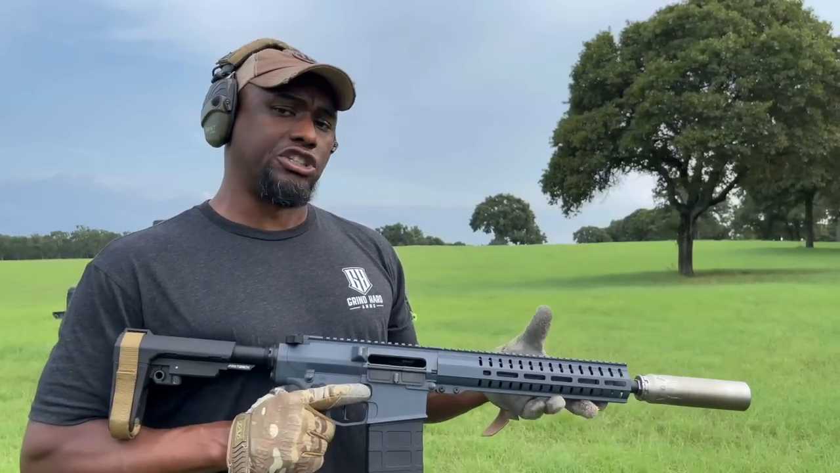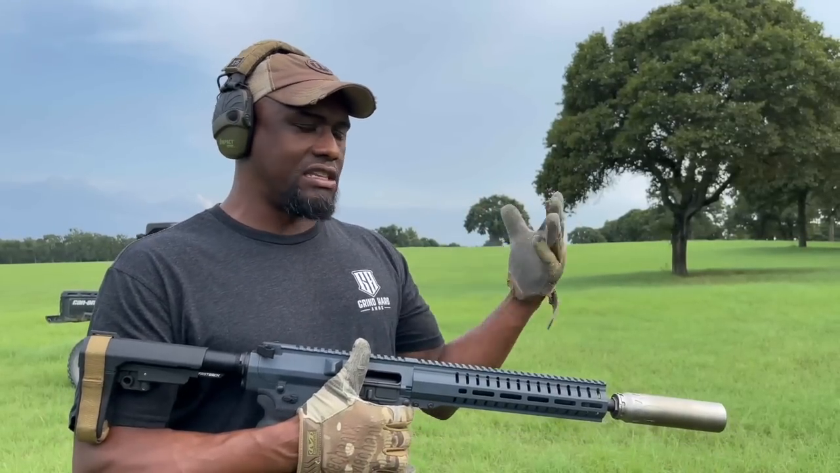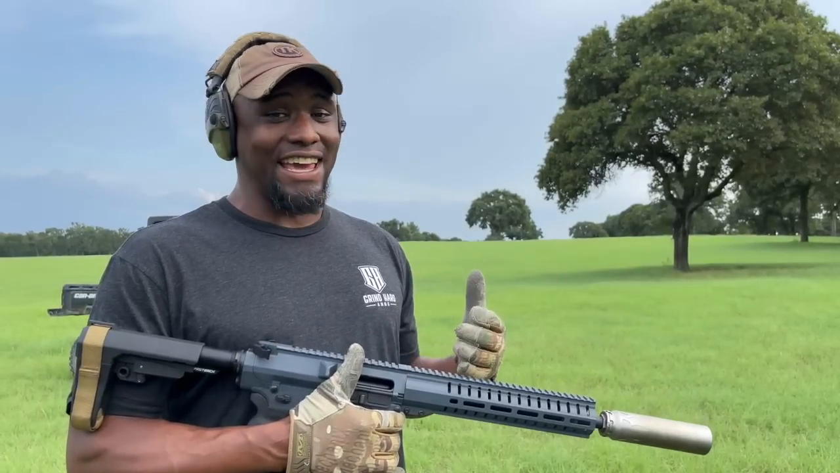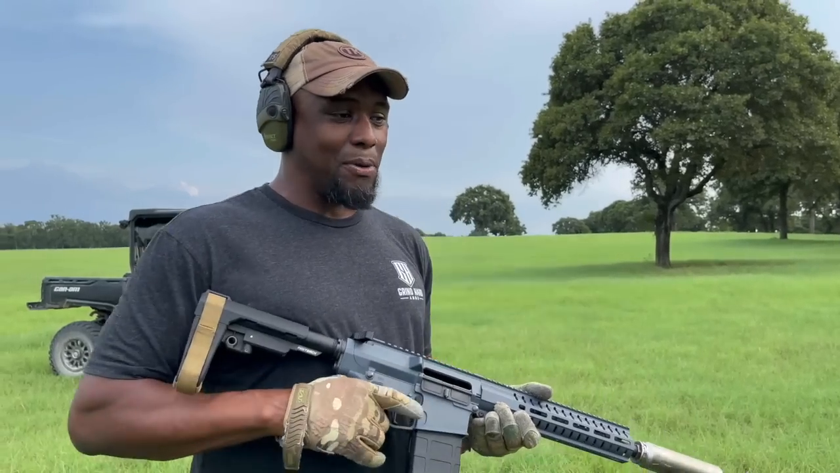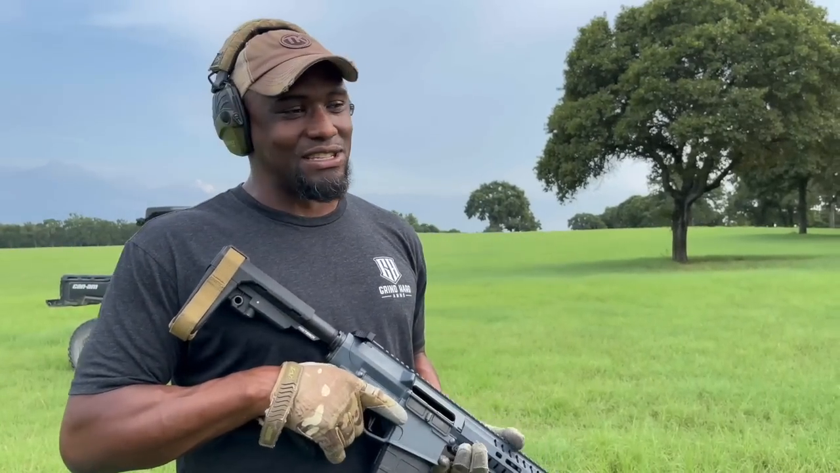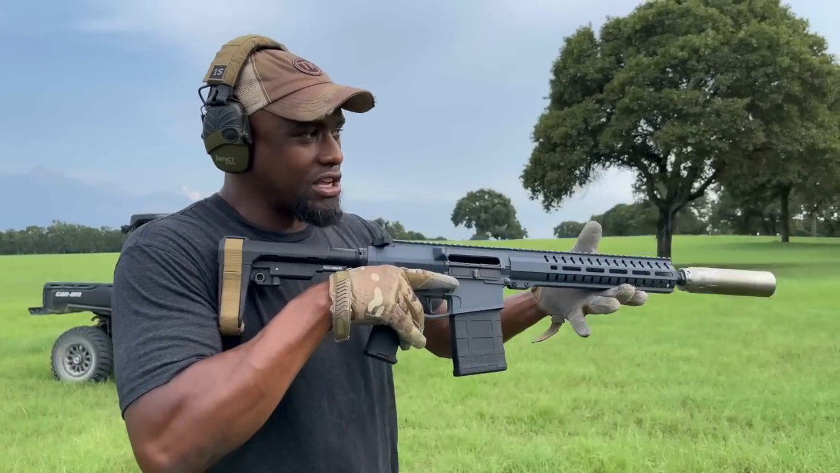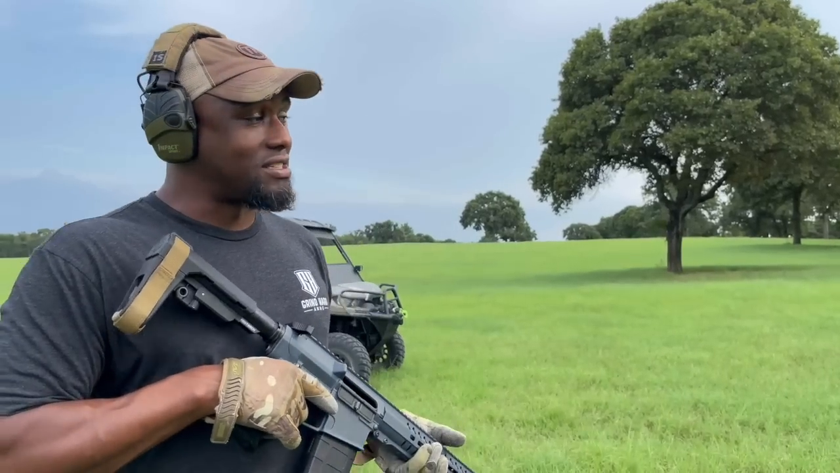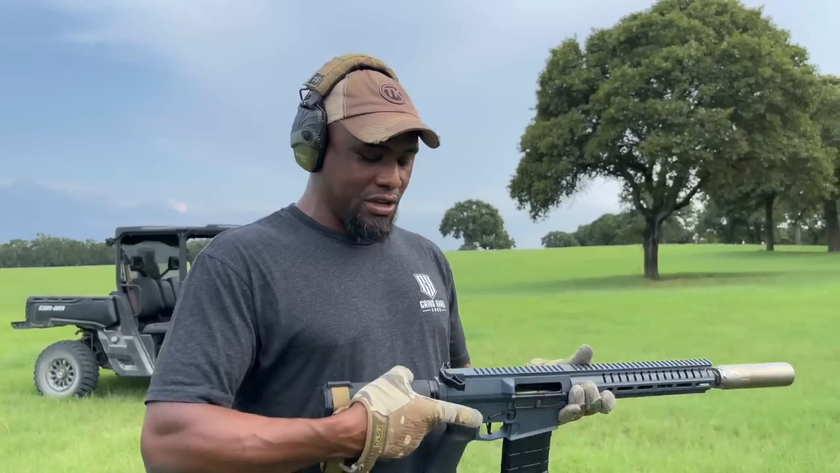It's a totally different shooting gun versus the 18, the 16. The 18s and the 16s are a little bit more manageable. The shorter you get, you're going to be fighting that recoil. So proper shooting techniques are going to go a long ways shooting a shorty like this, because she's going to want to rise on you, or kind of throw the gun around. It packs a little punch, but it's super fun to shoot.